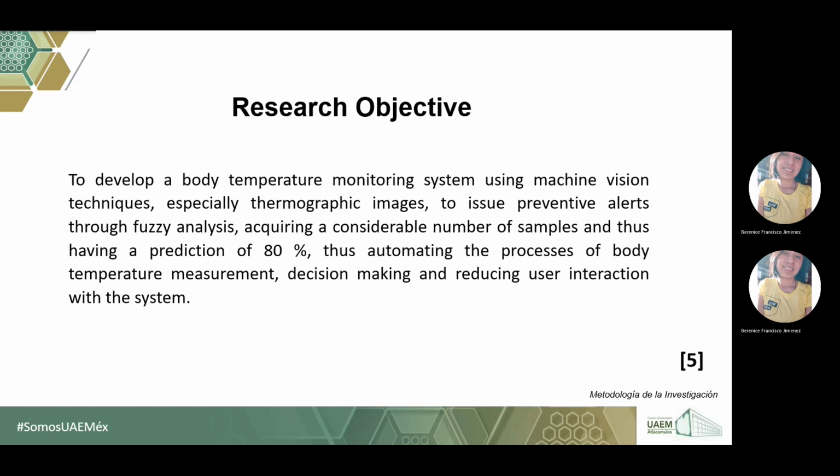In the general objectives, we have to develop a body temperature monitoring system using machine vision technologies, especially thermographic images, to issue preventive alerts, and fuzzy analysis, considering the number of samples, with a prediction of 80 points, to automate the process of body temperature measuring, decision making, and reducing user interaction with the system.